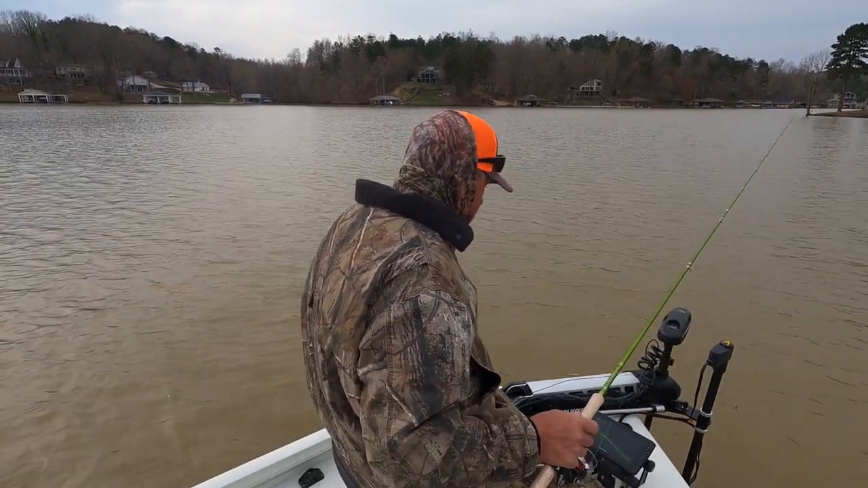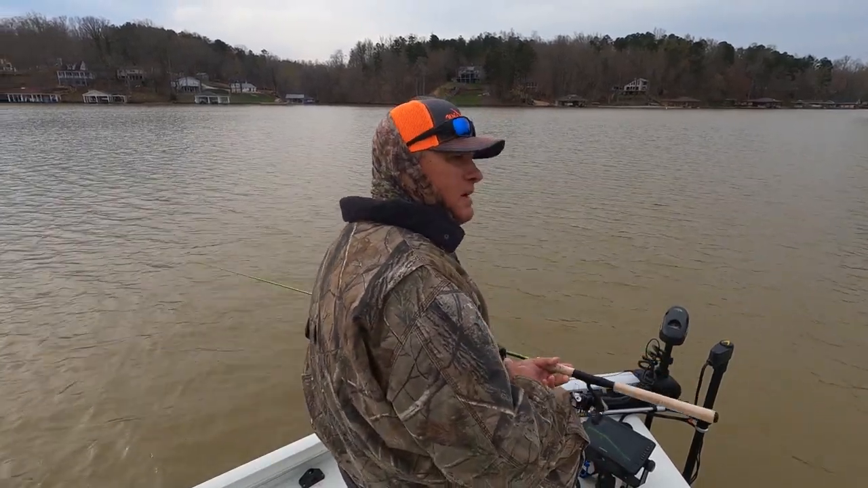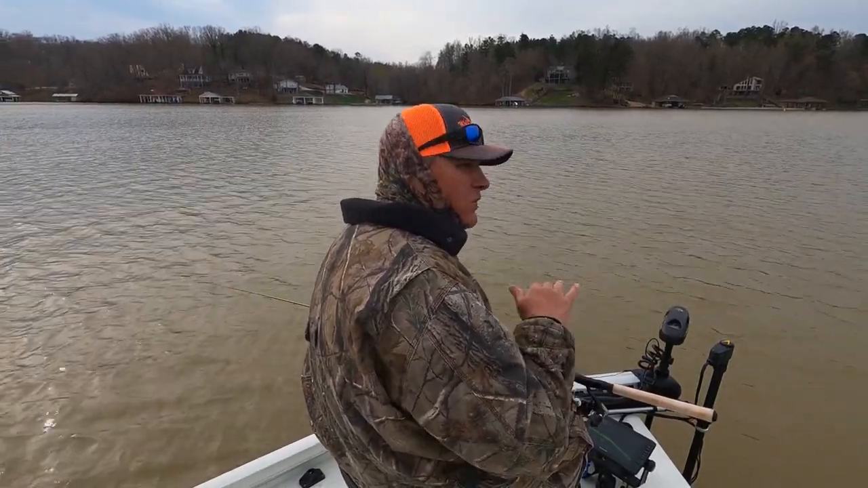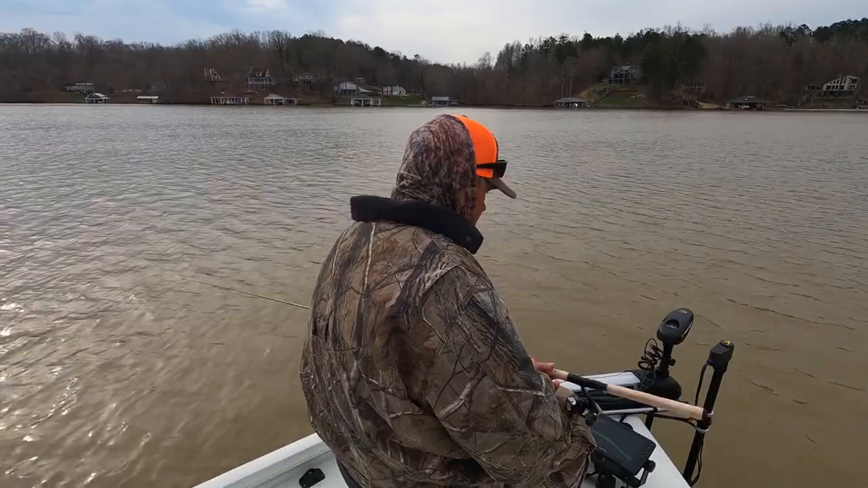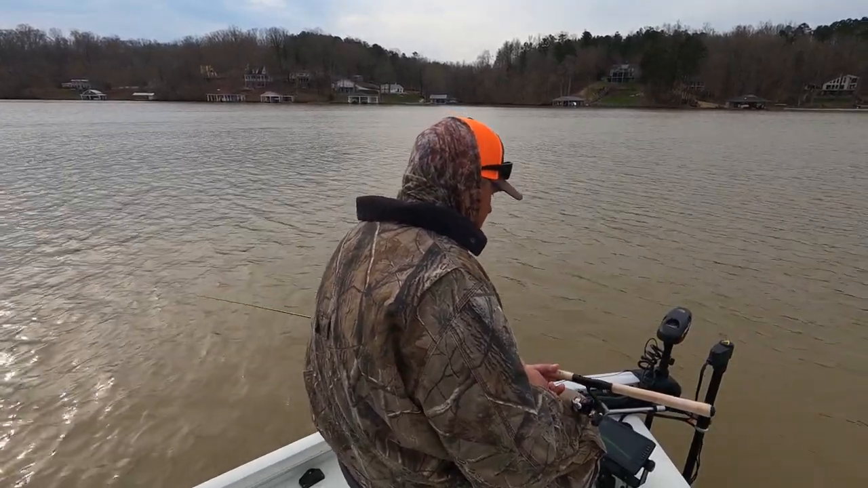And so let's just ease around. I come up on this point. That fish was in 13 feet of water, suspended at about 8 foot deep, right on top of a point right here. So let's go to this next one. I see one out at 35 feet.